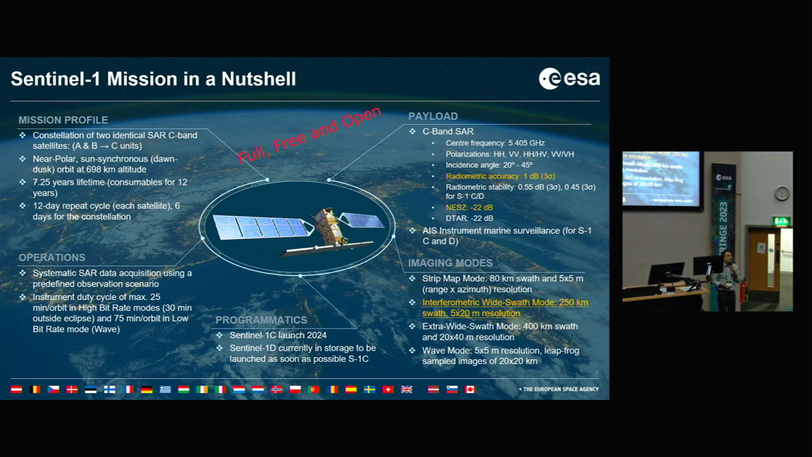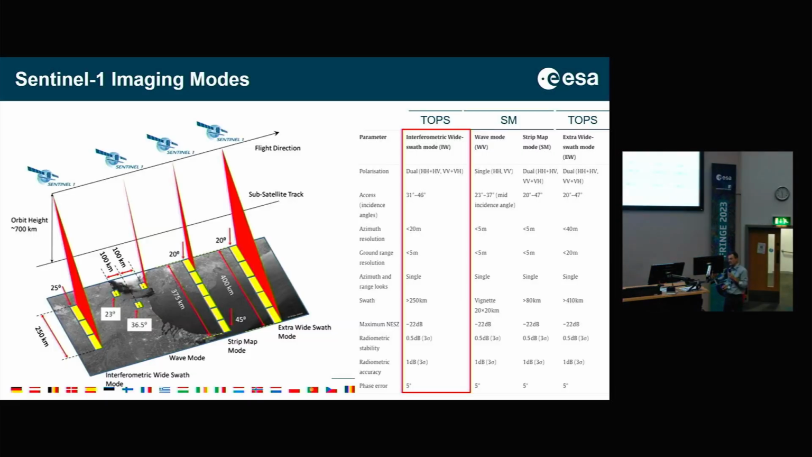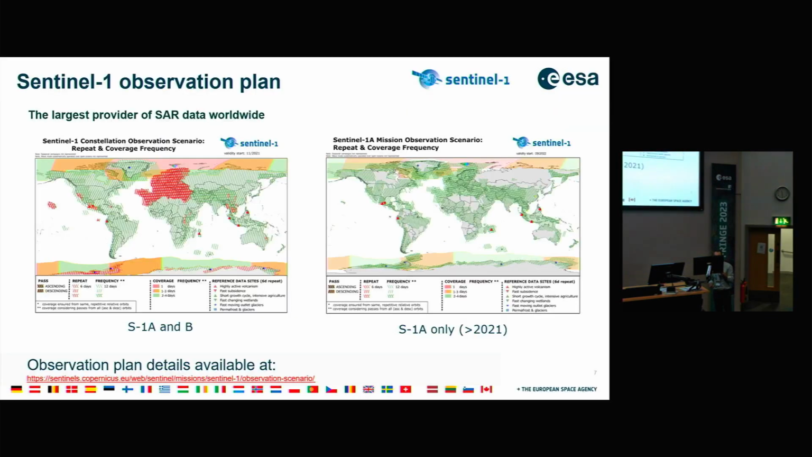One of the key characteristics of the mission, and the key to its success, is the fact that the data for the first time is full, free, open, and easily accessible. I will skip this slide because you know everything about it.